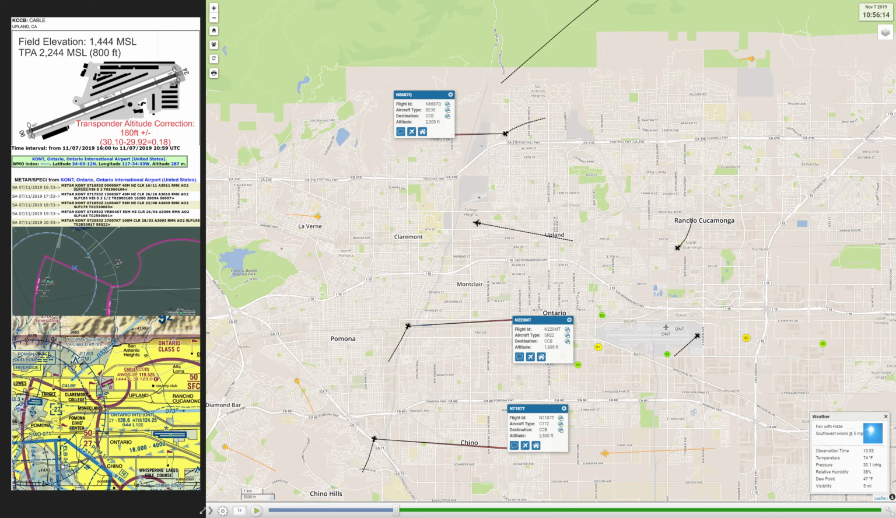And he's essentially cutting through the surface boundaries of the Class Charlie and the Class Deltas. This down here is Chino's Class Delta in the lower left-hand corner. Pomona or Brackett airfields, Class Delta, and then the Charlie surface, and he's staying under the 2,700 foot shelf.